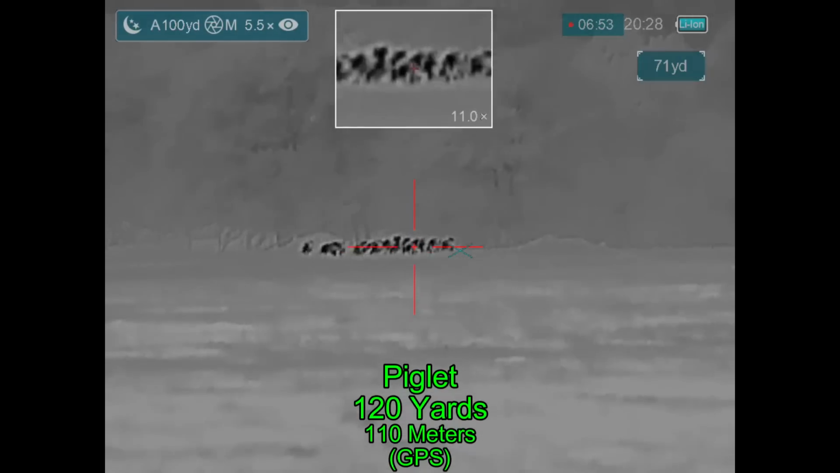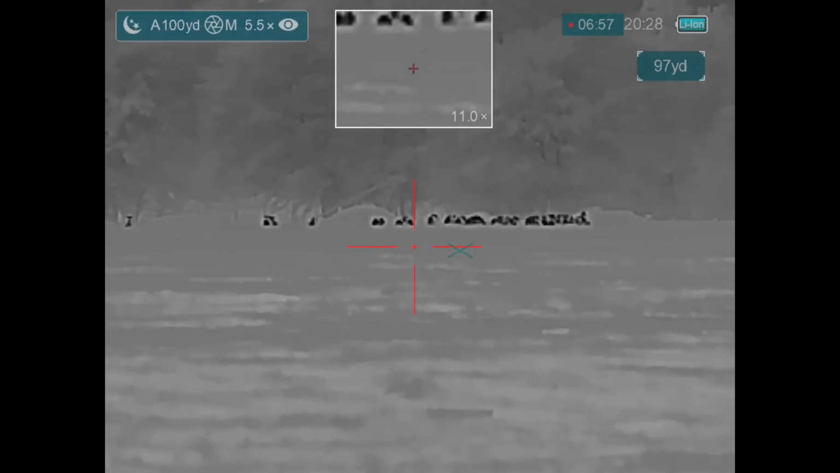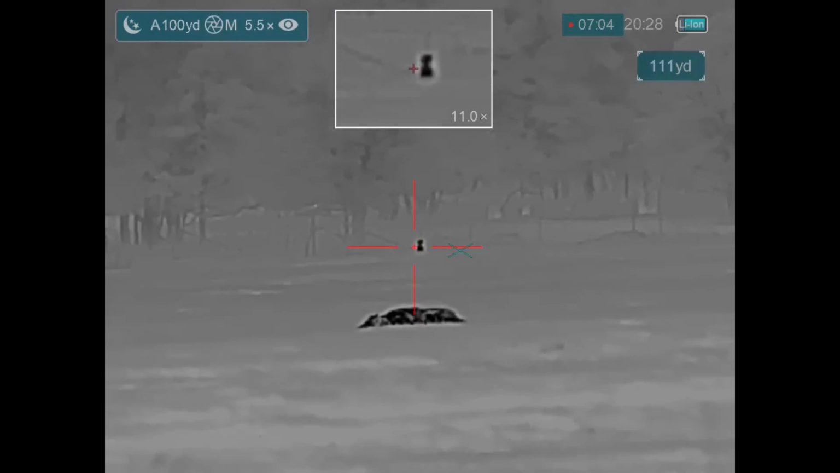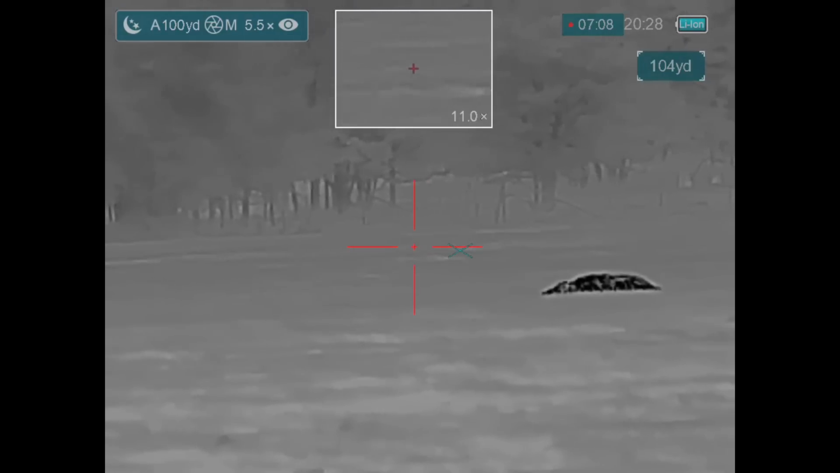I can't shoot the wounded piglet, and the rest of the piglets moved way off to the right where I take a shot. I don't know that I've connected. I don't waste any more ammunition on those because I don't think I've connected. Got another piglet there, and it takes off before I get steady on the rifle.